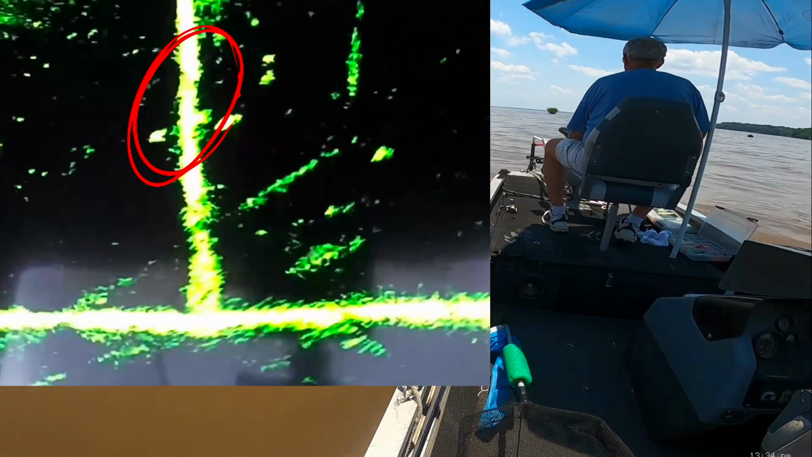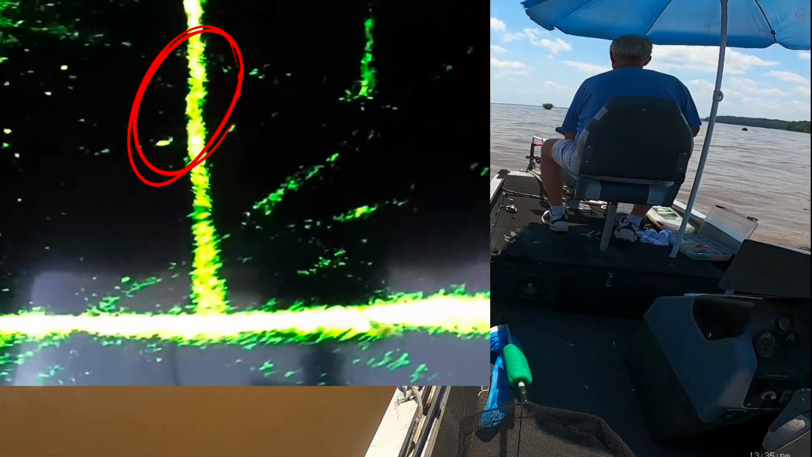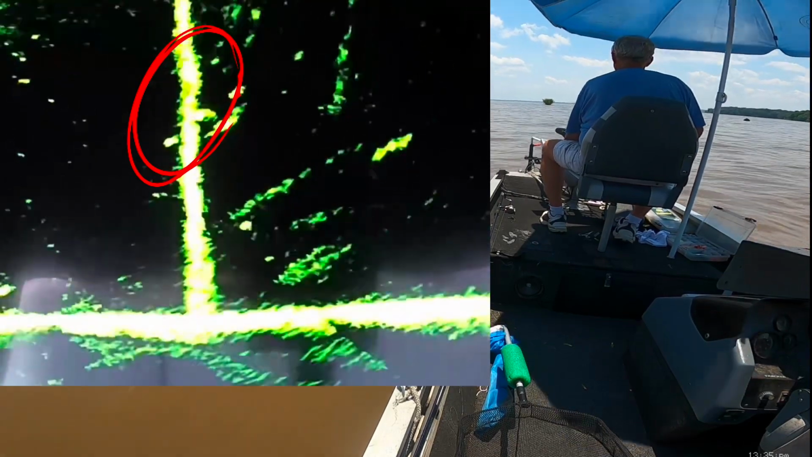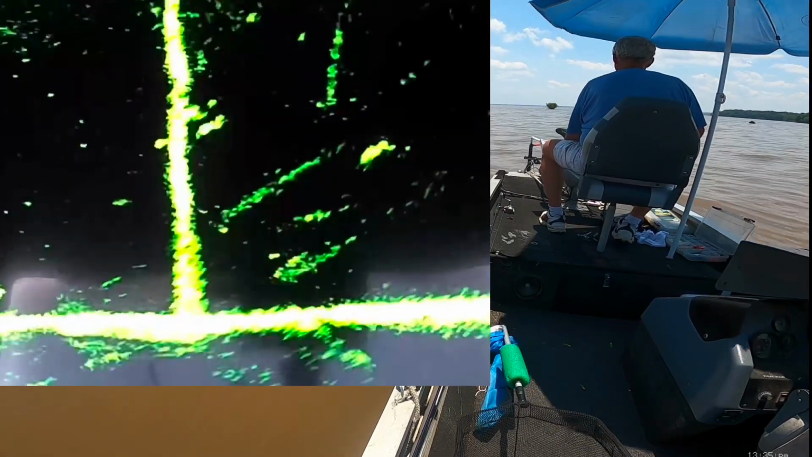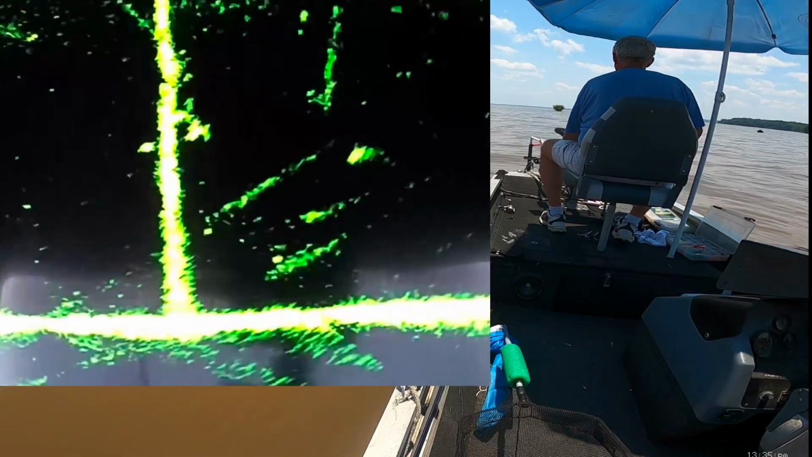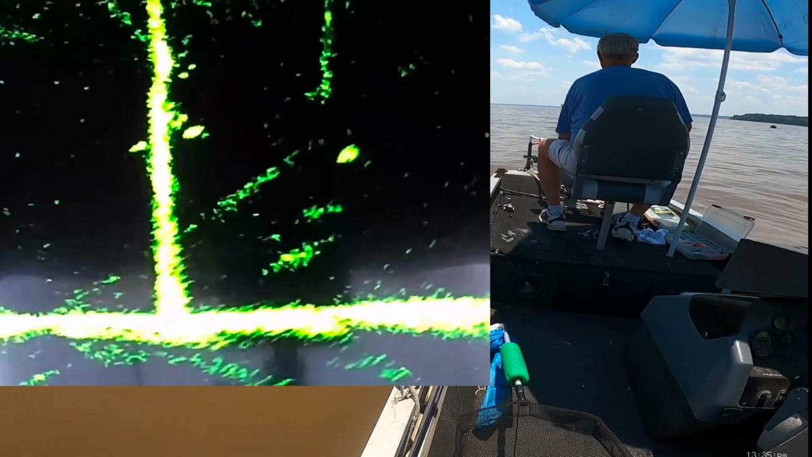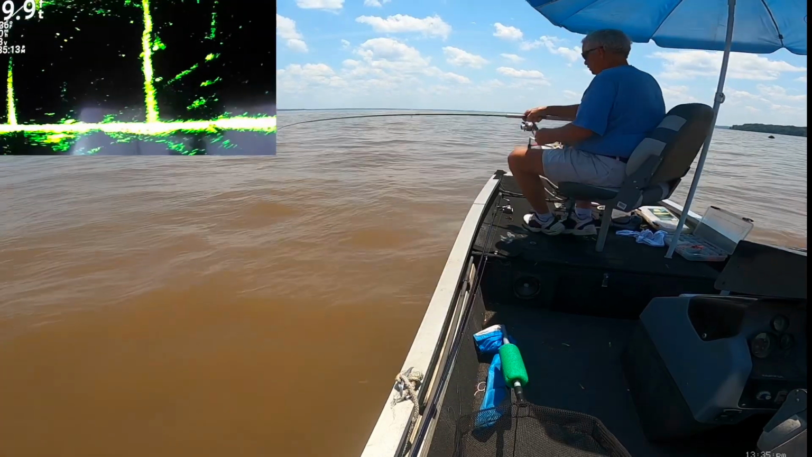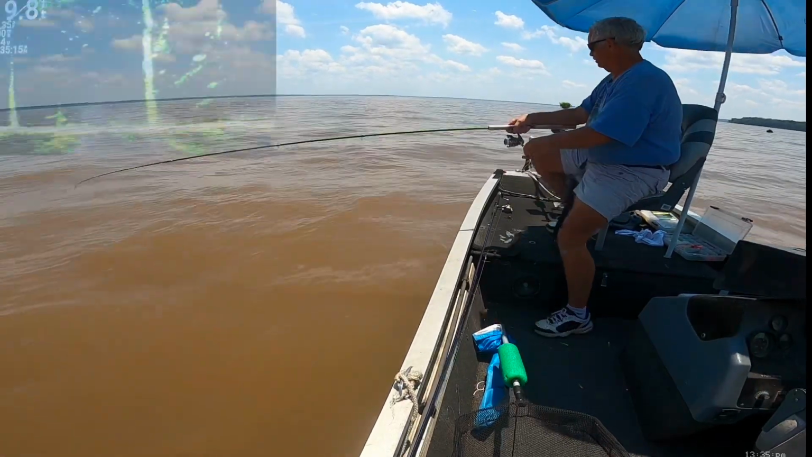Now, this fish is holding tight against that tree right there, but I'm going to do a drive-by on him right there. Here it comes to him right now. Oh, he can't stand this. He can't stand that. Oh, good Lord. Oh, he got it. Look at that. All right. Good gracious. He got some weight on him.